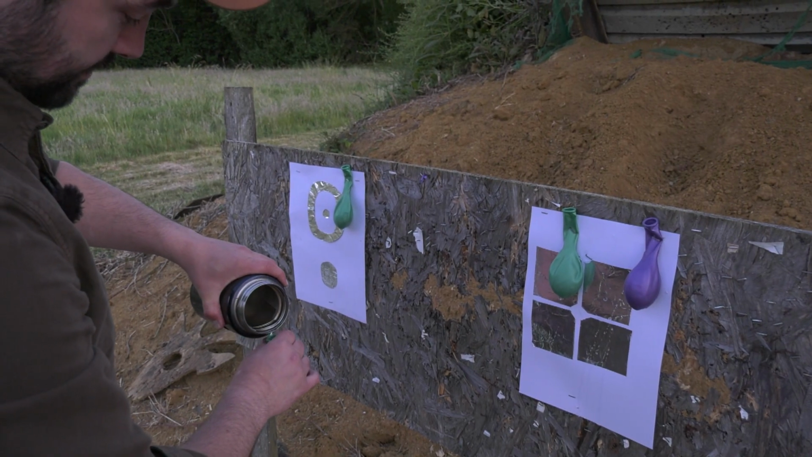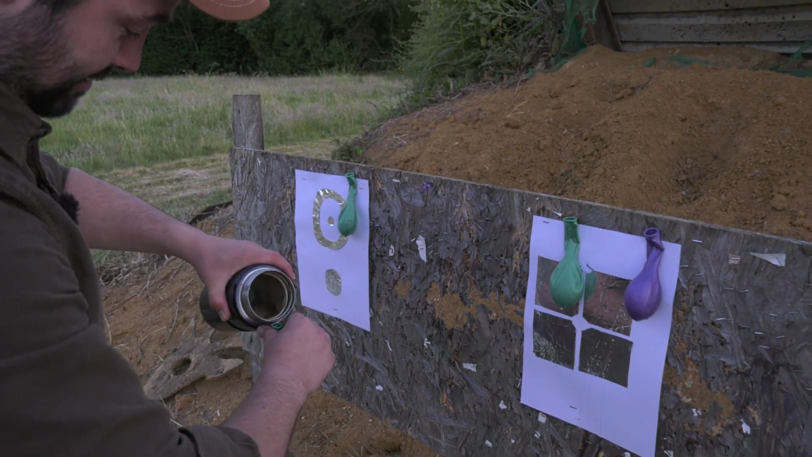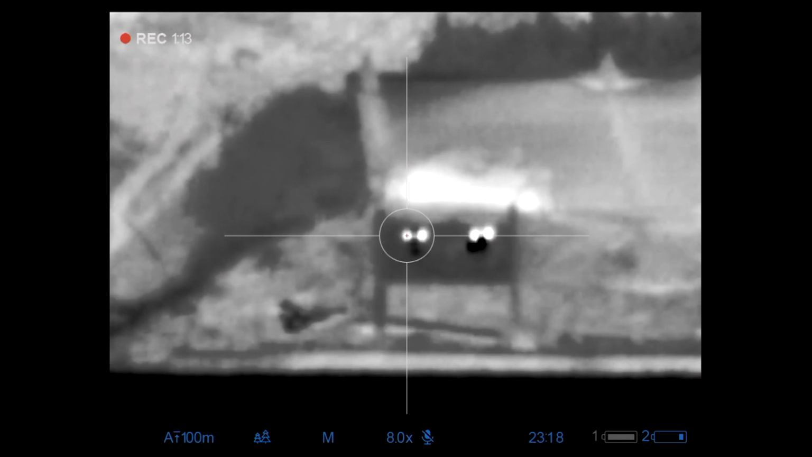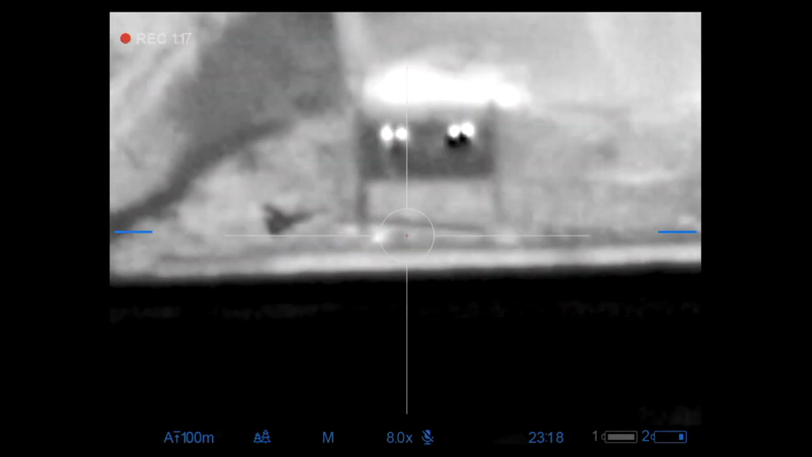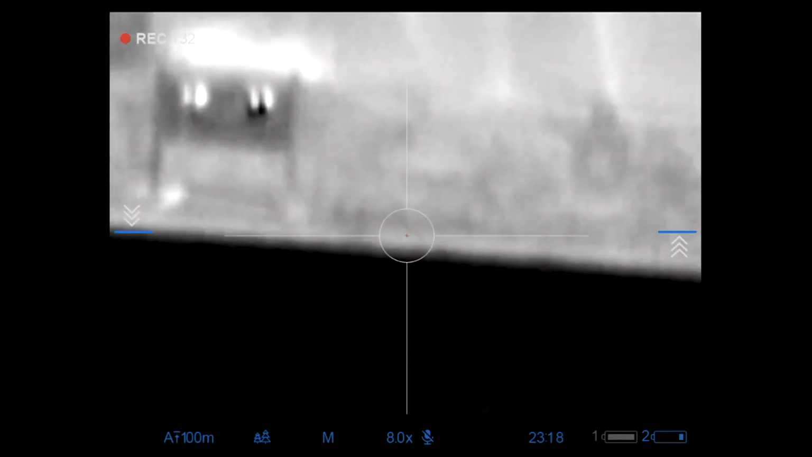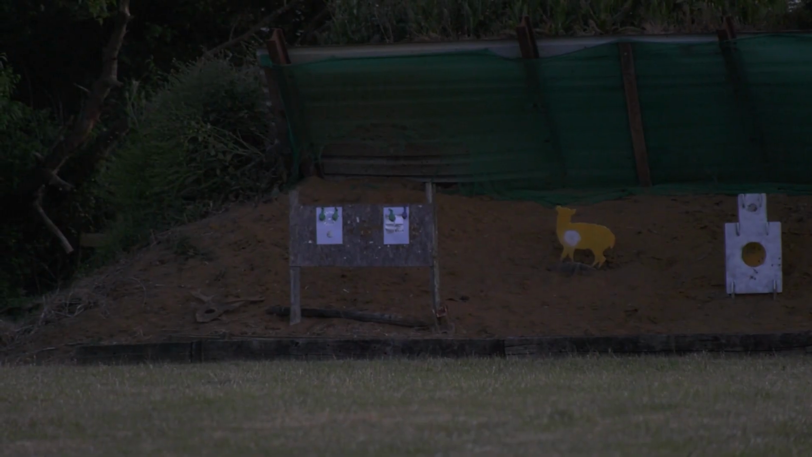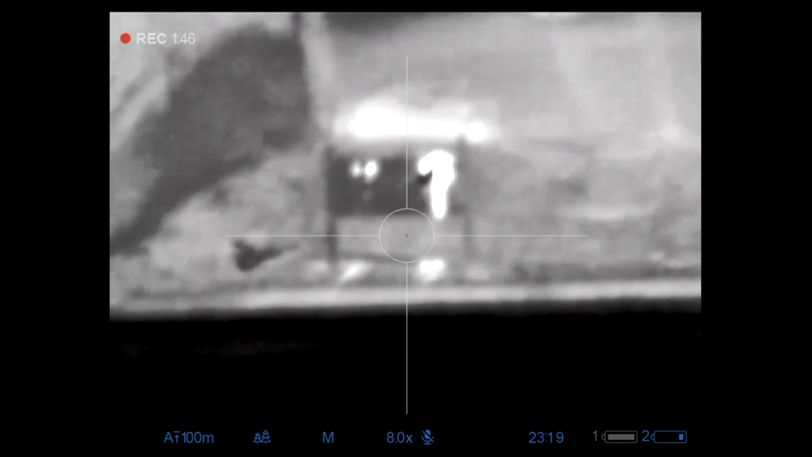Yeah, let's go for 4. I don't think my fingers could take anymore. Let's go left to right. That's a hit. Second one. Hit. Yeah, that was a good splash at the end.